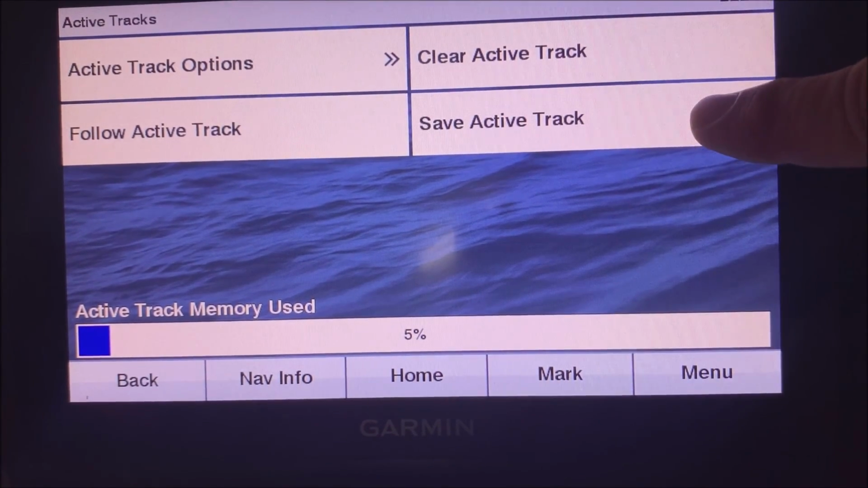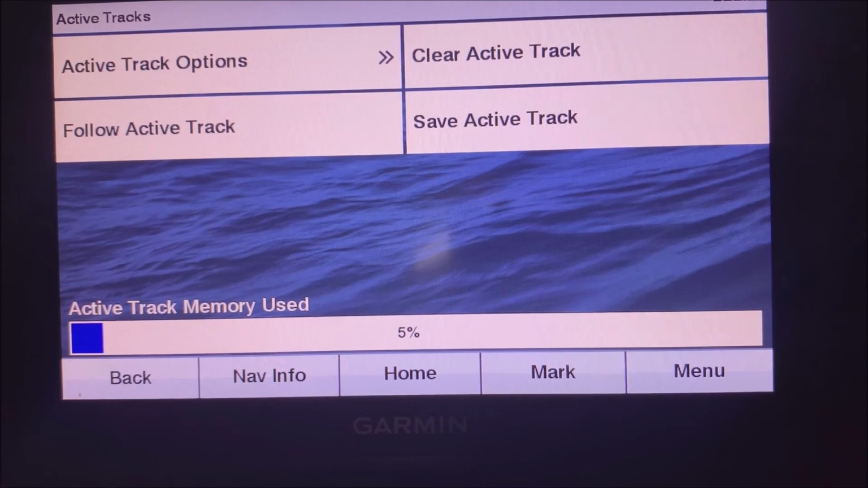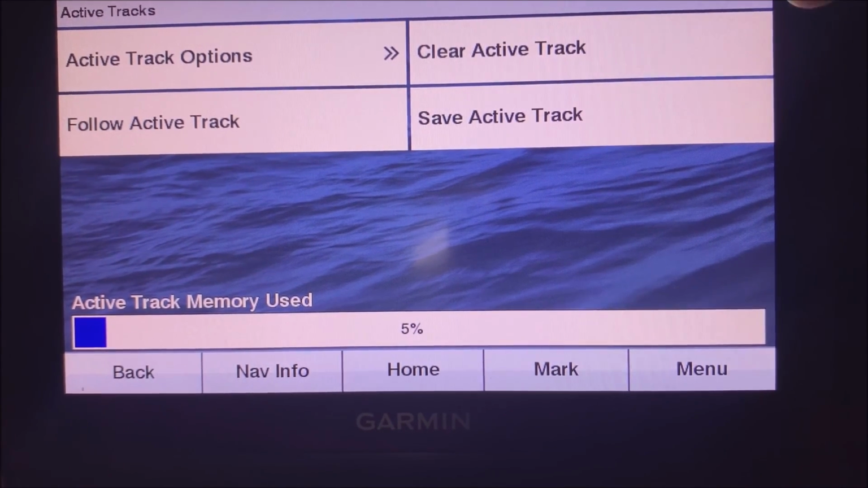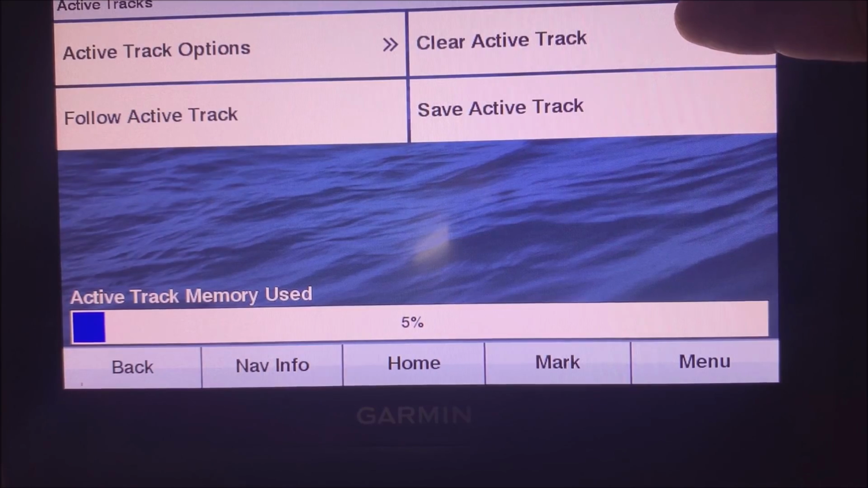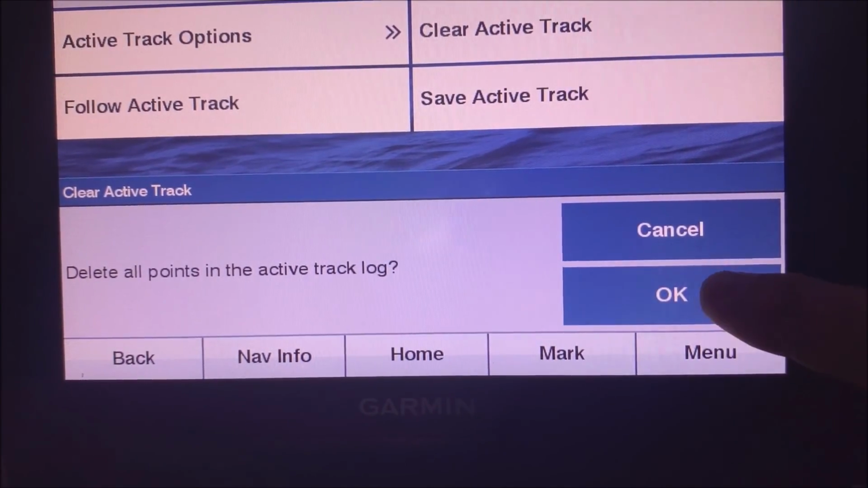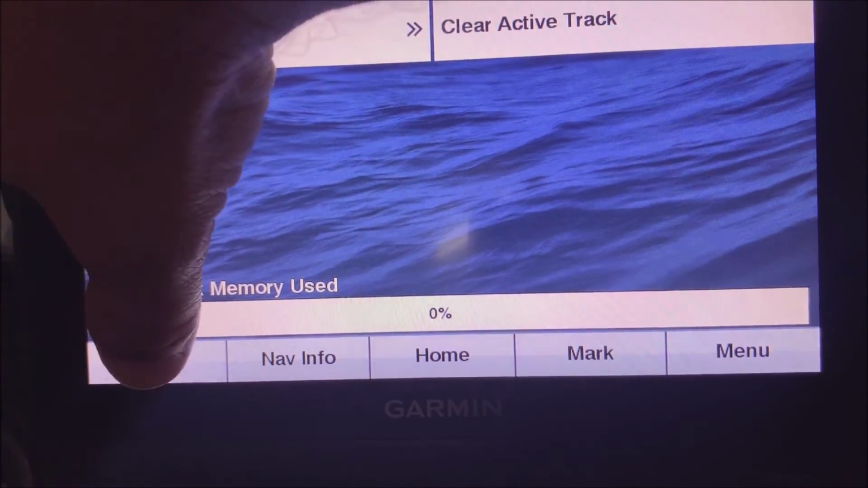Now I could hit save if I wanted to save it and be able to come back to it later. So that's a cool function if you want to save a route. So when you clear it, it's still there. So be sure to do that if you're going to clear them and you want to save them. I don't really care about saving those because I know where I'm going on that particular lake. So I'm going to hit clear active track and then hit OK. And that'll clear those tracks there.